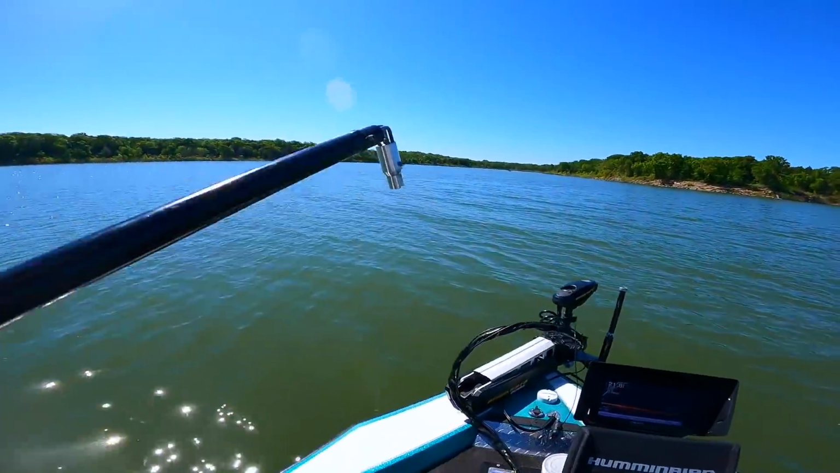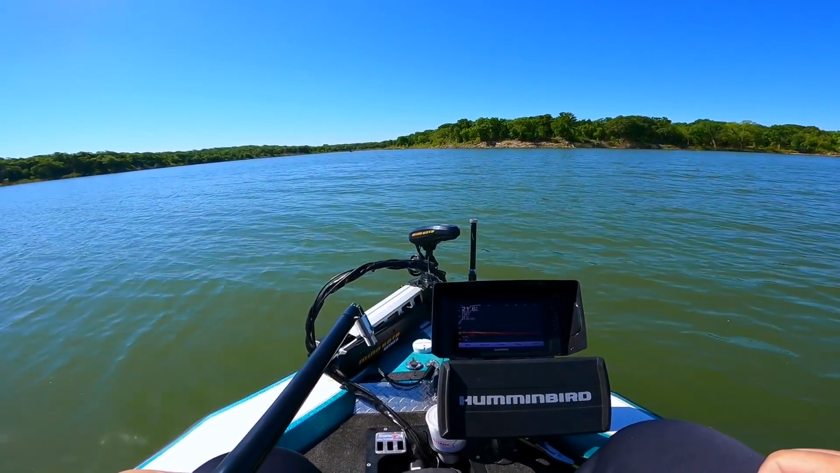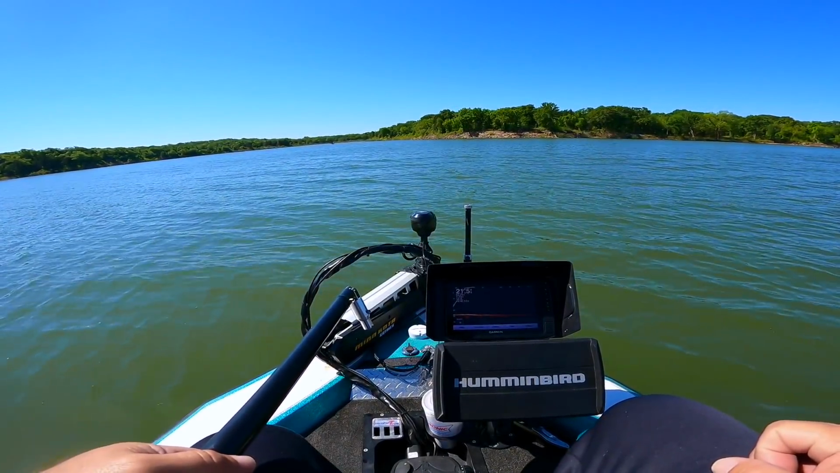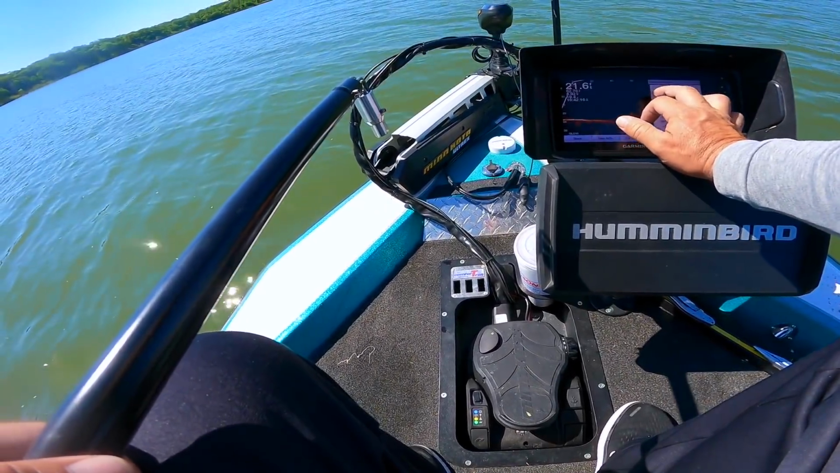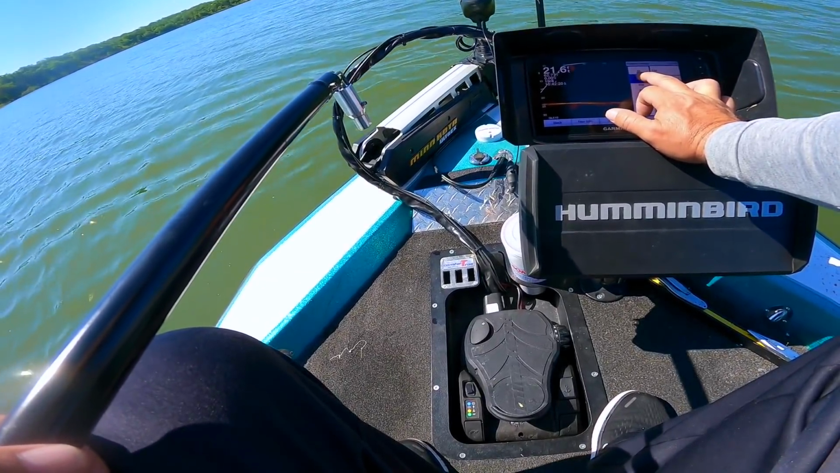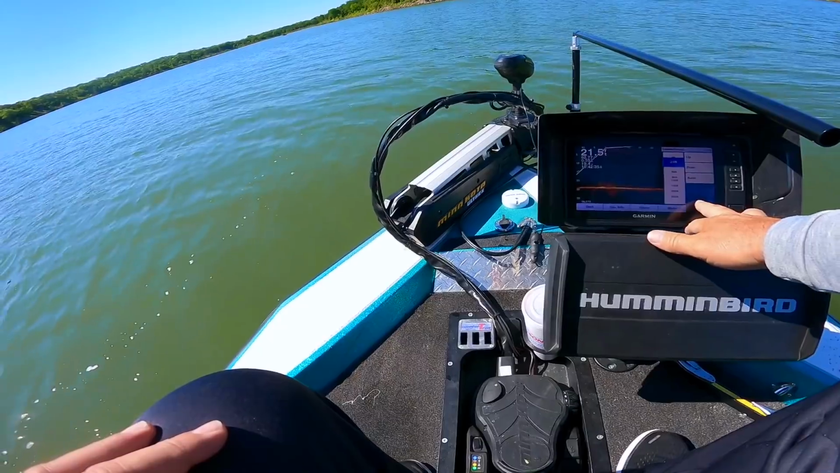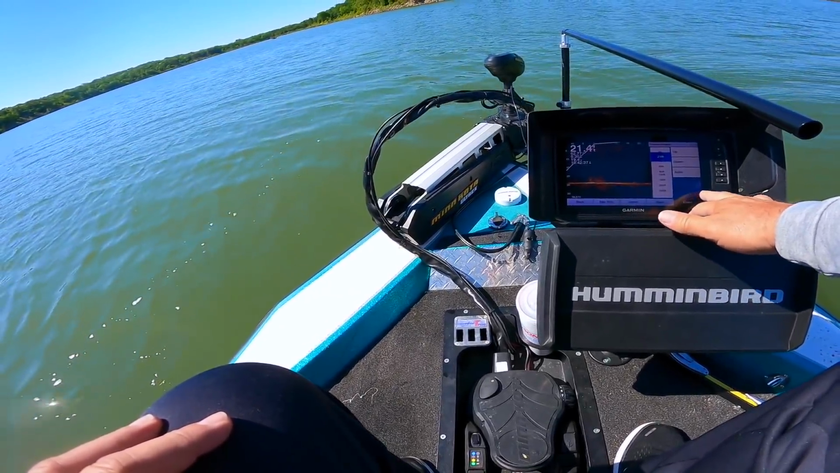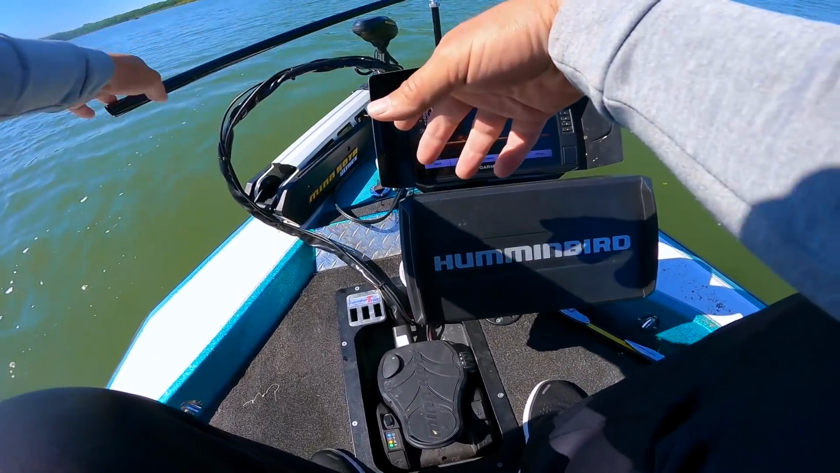Alright, we're gonna have to try to stay on that. We don't have much out here. We don't have too much out here, so gotta hope for the best. 21 feet may be a little too deep for them fish right now. Oh, that looks good, guys. Look at that.